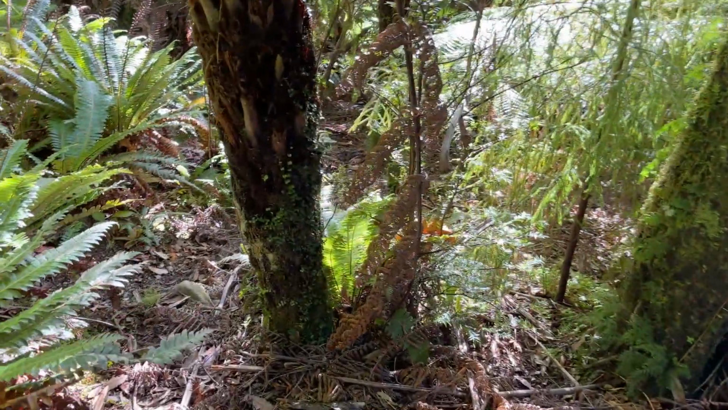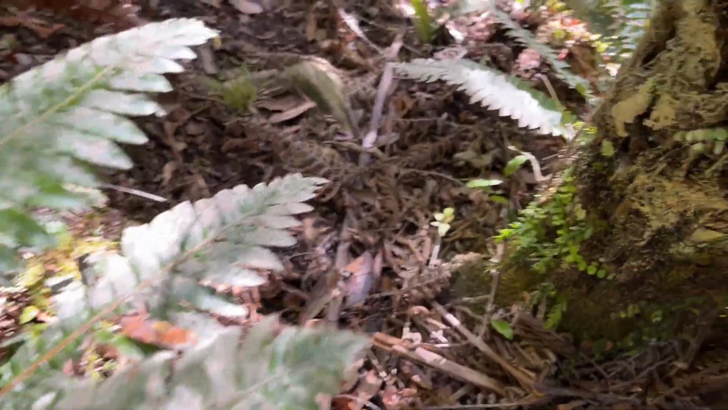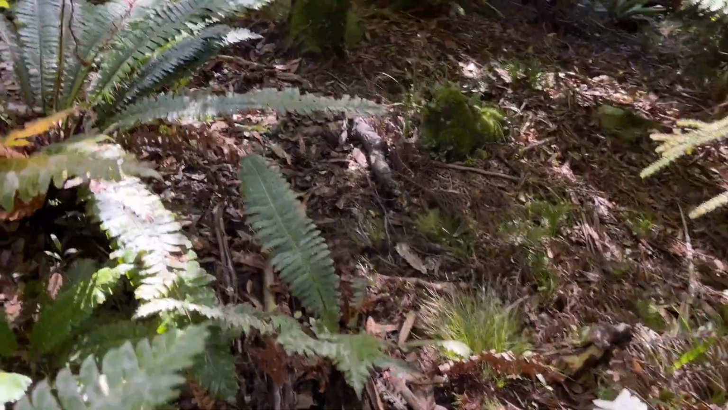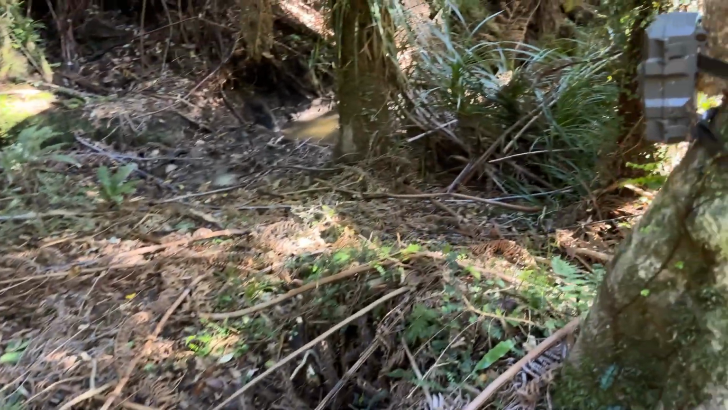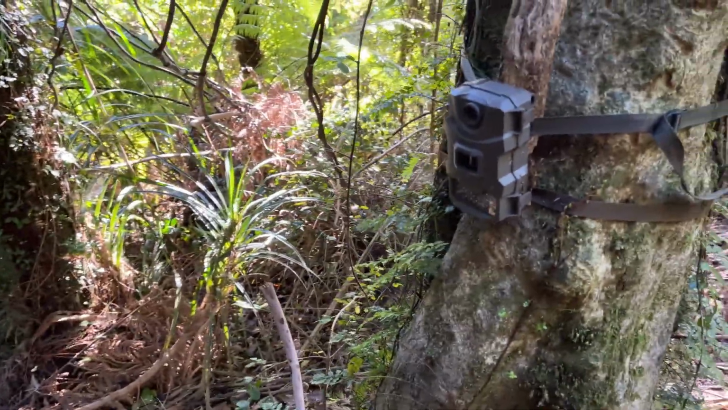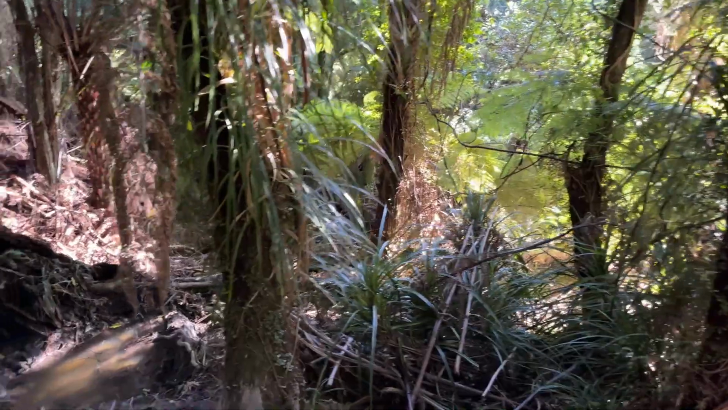Creeping our way down into the secluded location of the cam now, always a good sign to see fresh mud smeared all over the ferns and trees. Obviously been some animals in there recently, so exciting to see what's on the card, and of course always a relief to have the camera still hanging on the tree. Awesome. Let's get her home and have a look what's on the card.